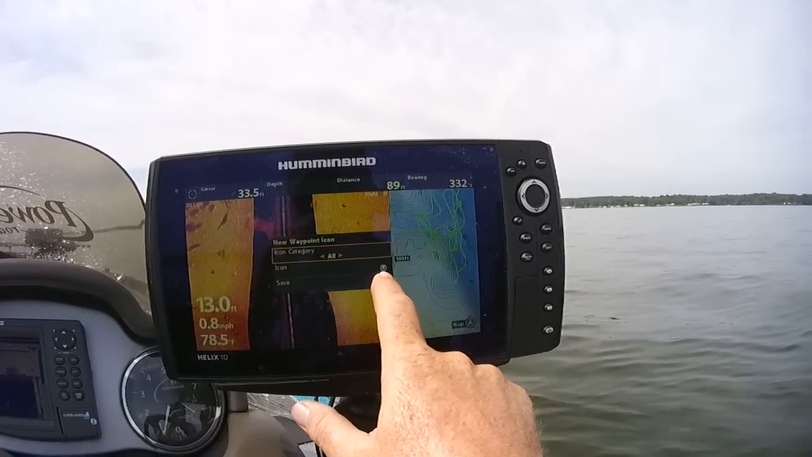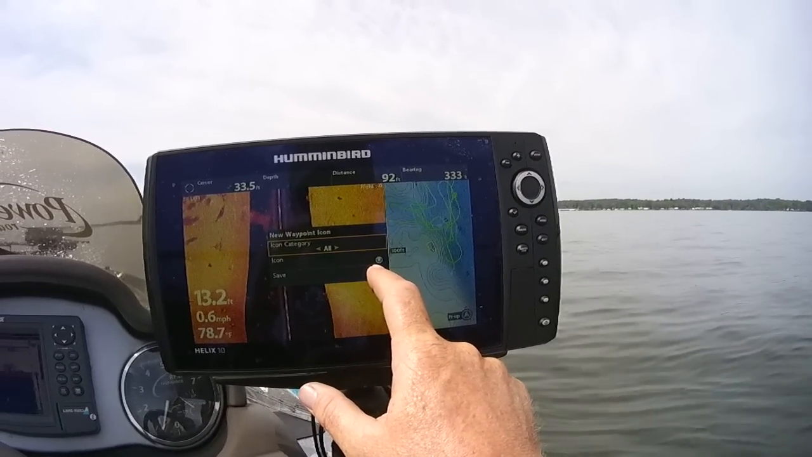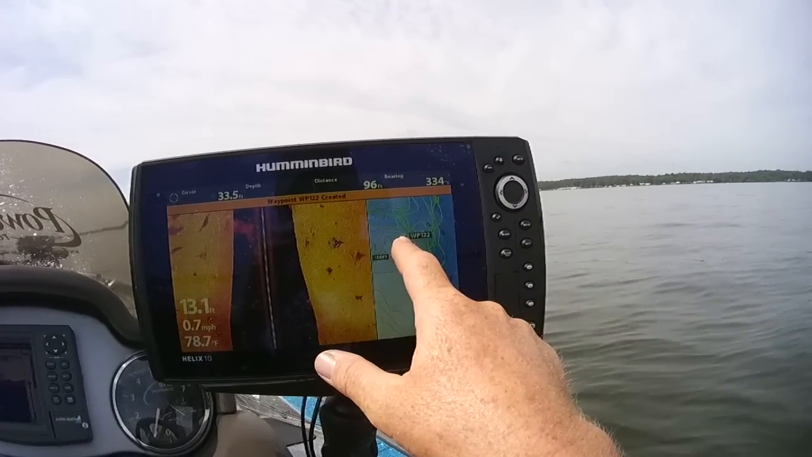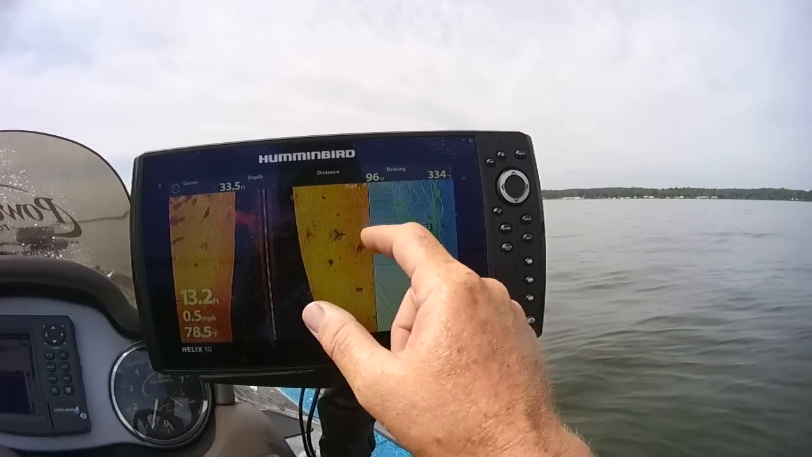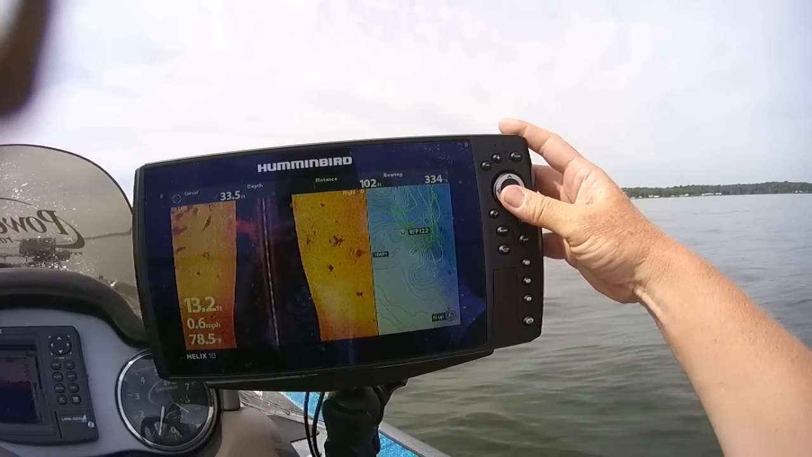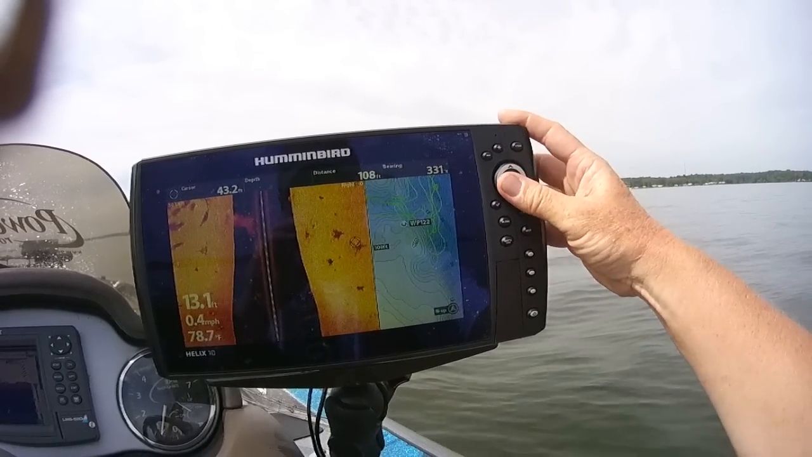I've got it so all my waypoints are a circle. So if I hit real quick mark, it's going to put a waypoint down as a circle. Now we can go back in. If we want to make another spot, let's go here, let's mark this stump.